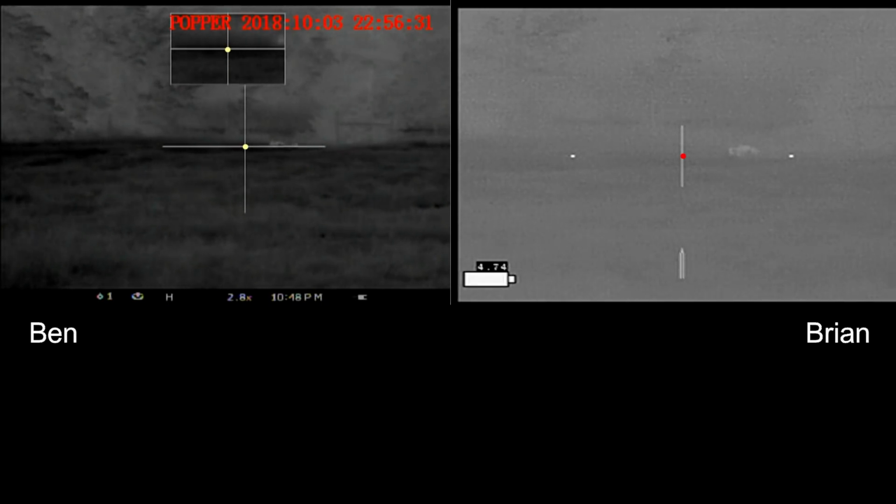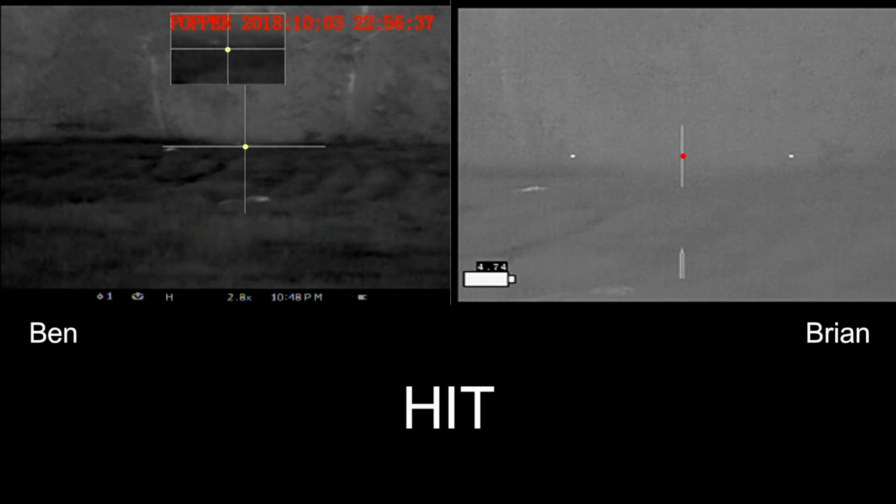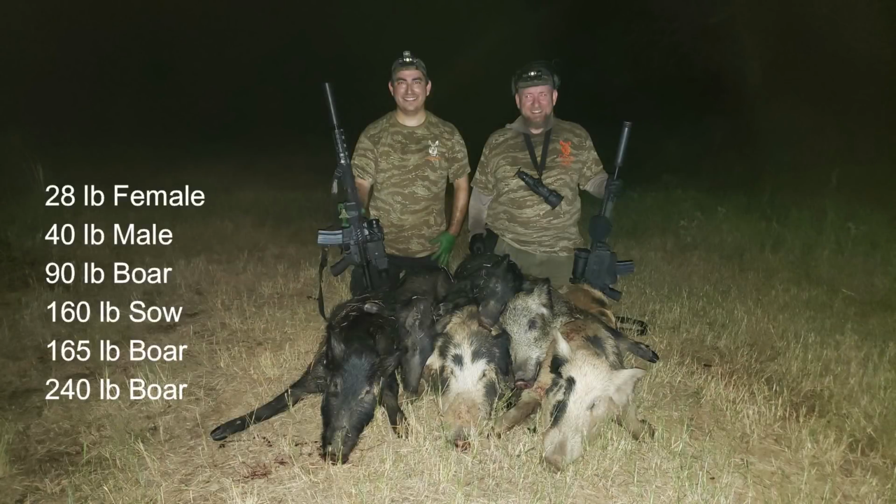Nice. And it goes down twice. And later, after it's down, I put another shot into it. Then when we go to collect it, it gets up and disappears on us. We ended up recovering 6 hogs out of the 7 that we shot.